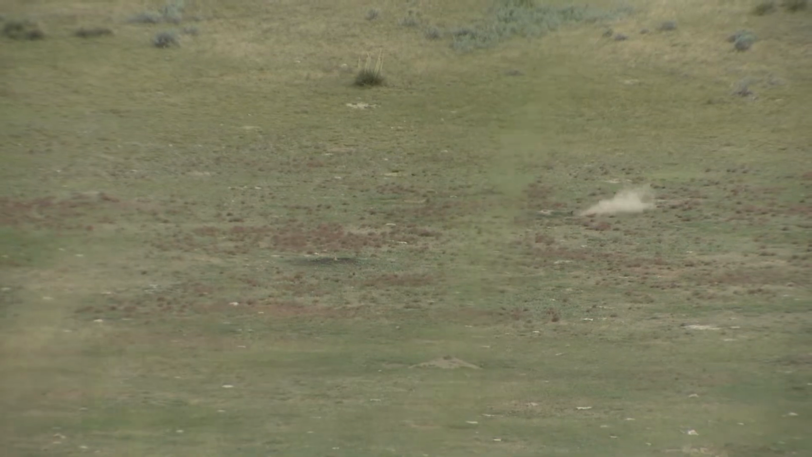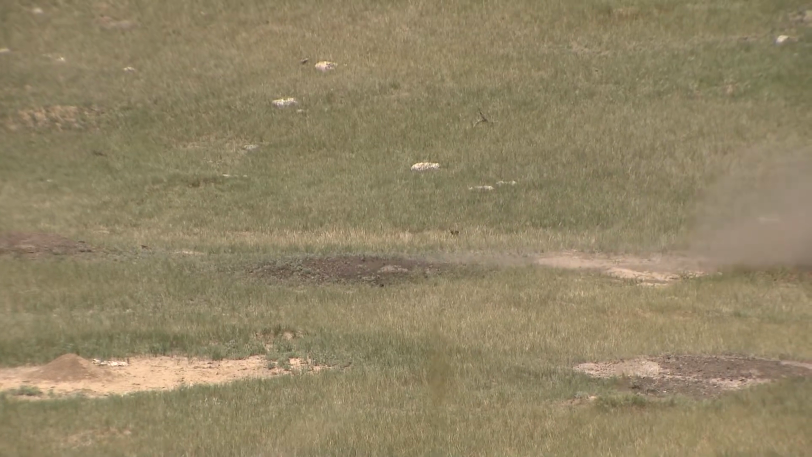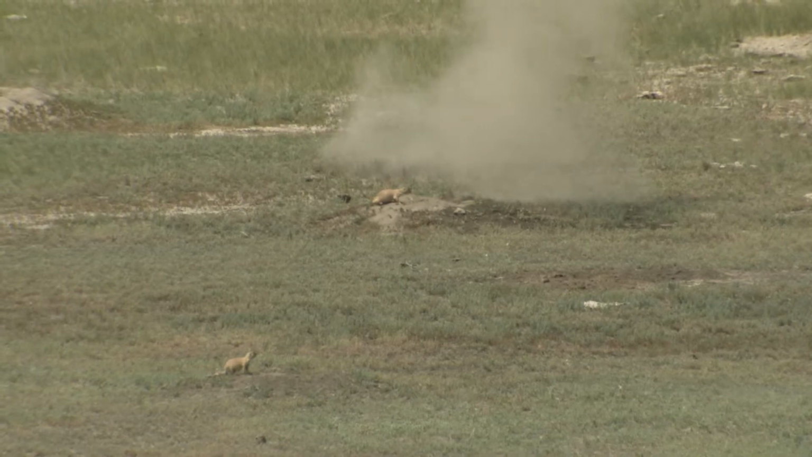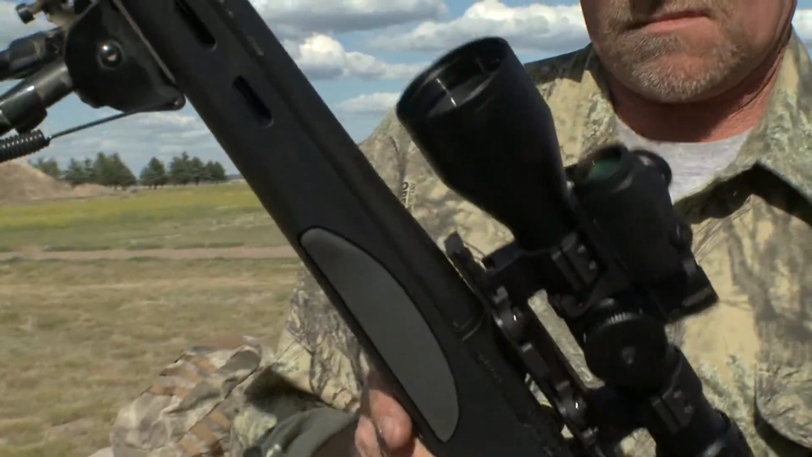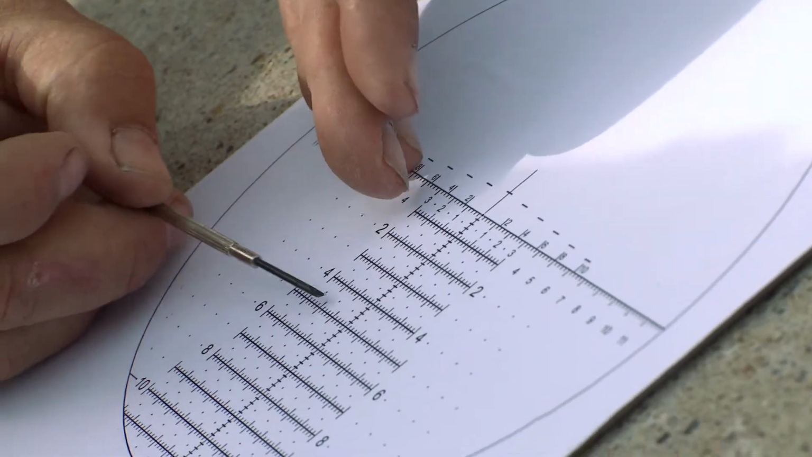We were watching Chance shoot, and every time he shot, he was just nailing prairie dogs. So I said, Chance, what are you doing? He said, well, I got these Bushnell scopes on my rifles, and they got this Horus Vision reticle in it. I had a Remington 700 223 that Chance mounted a Bushnell scope on with that Horus Vision reticle.